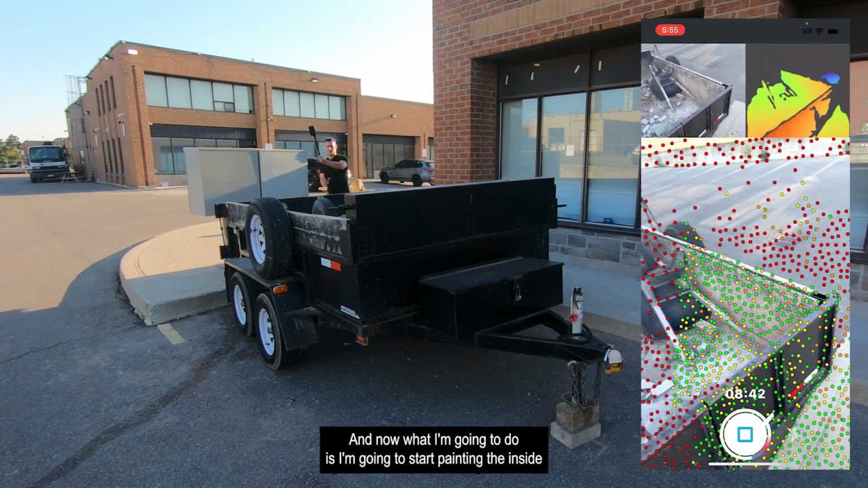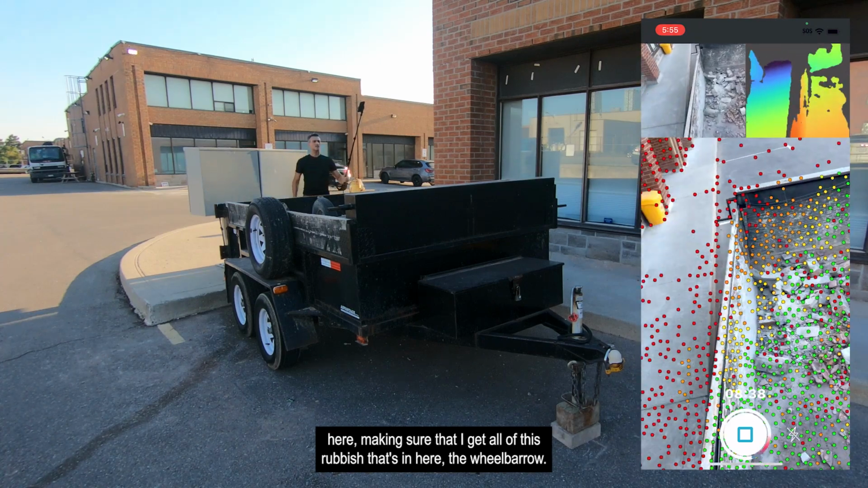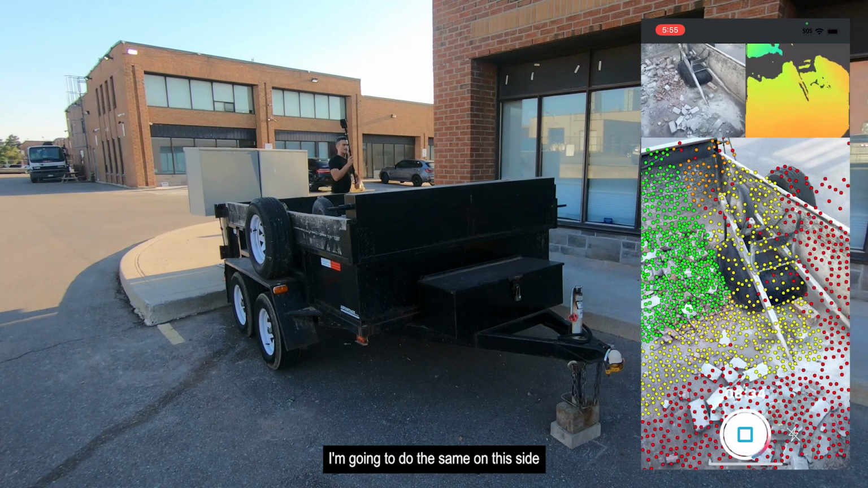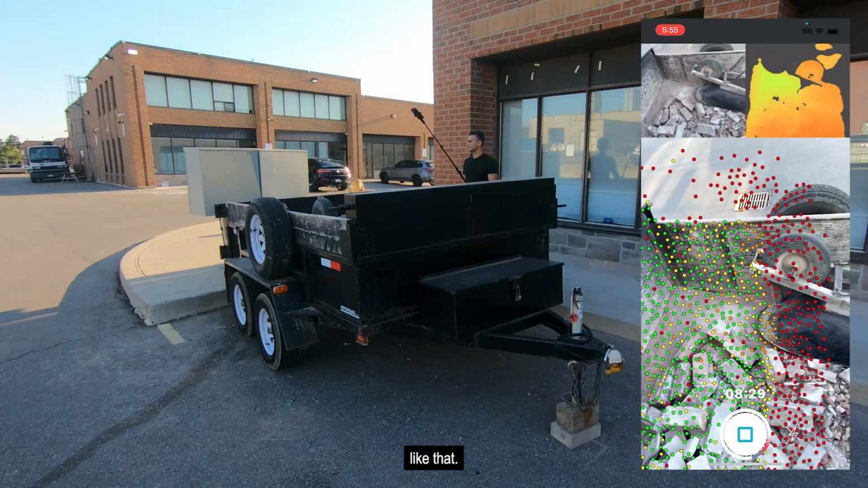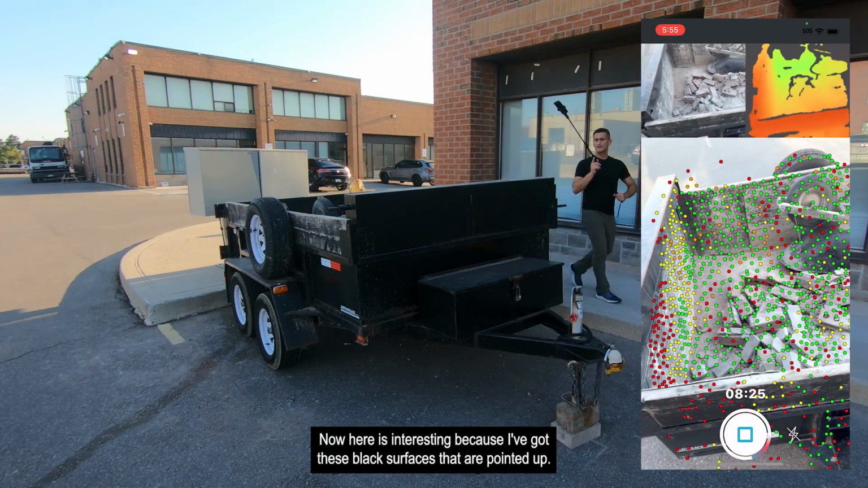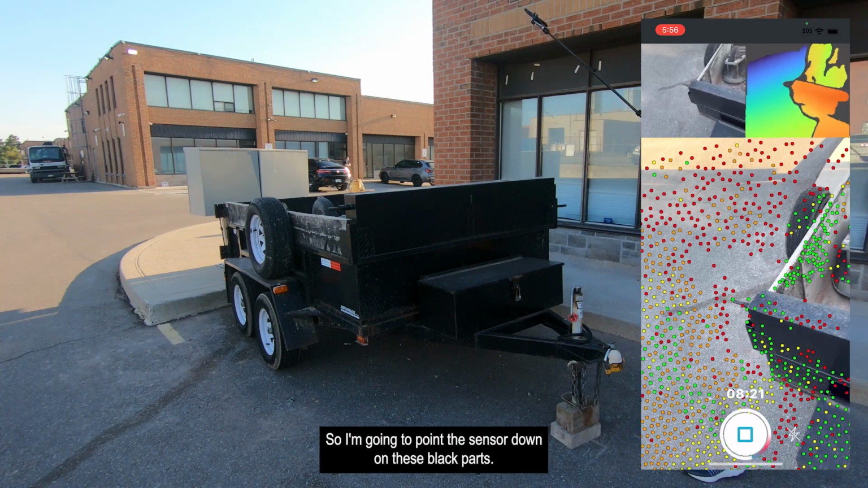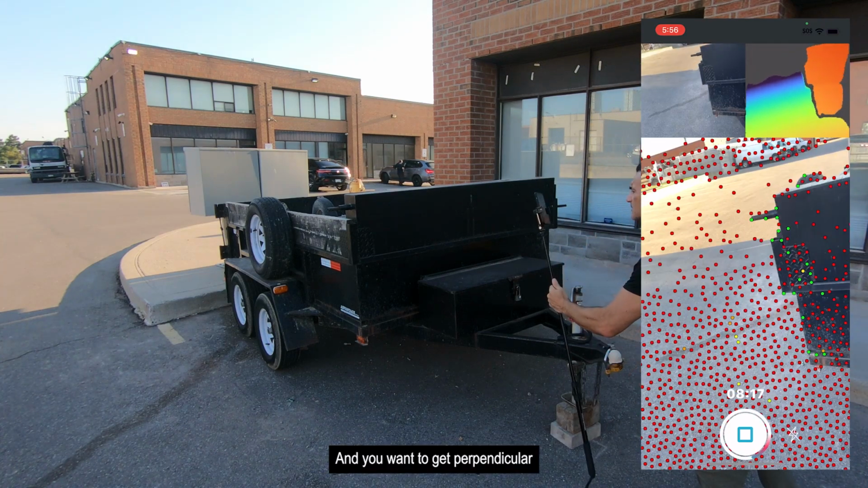All right, we're gonna go like this. And now what I'm gonna do is I'm gonna start painting the inside here, making sure that I get all of this rubbish that's in here, the wheelbarrow. I'm gonna do the same on this side, like that. And you can spend a little bit more time if you need to. Now here is interesting because I've got these black surfaces that are pointed up. So I'm gonna point the sensor down on these black parts, and you wanna get perpendicular to some of these surfaces.